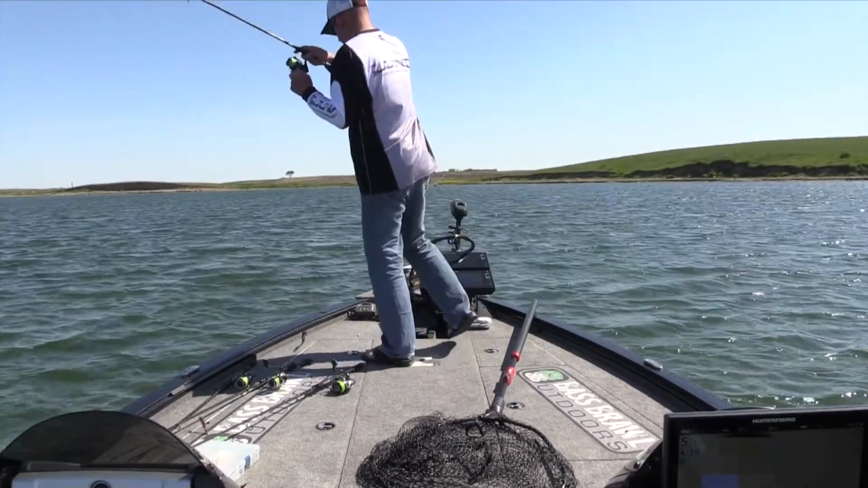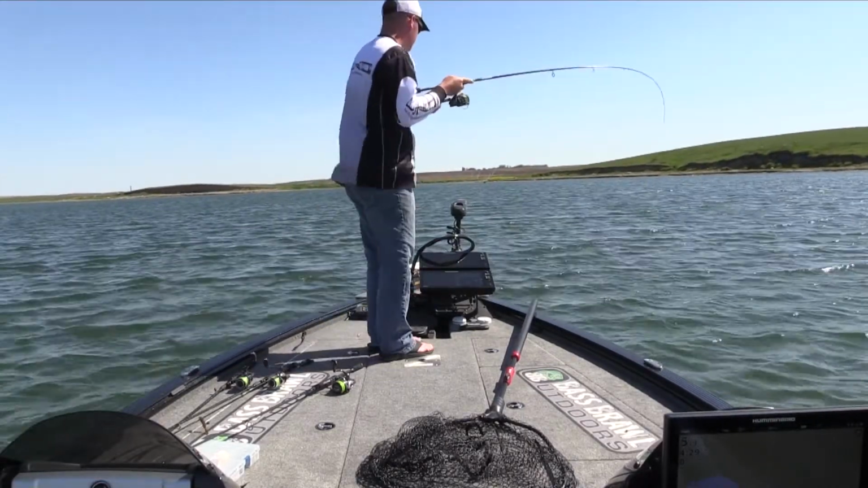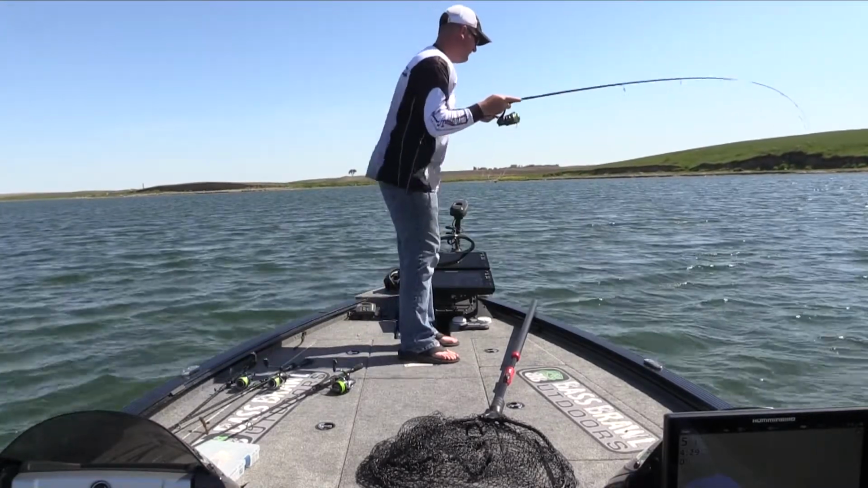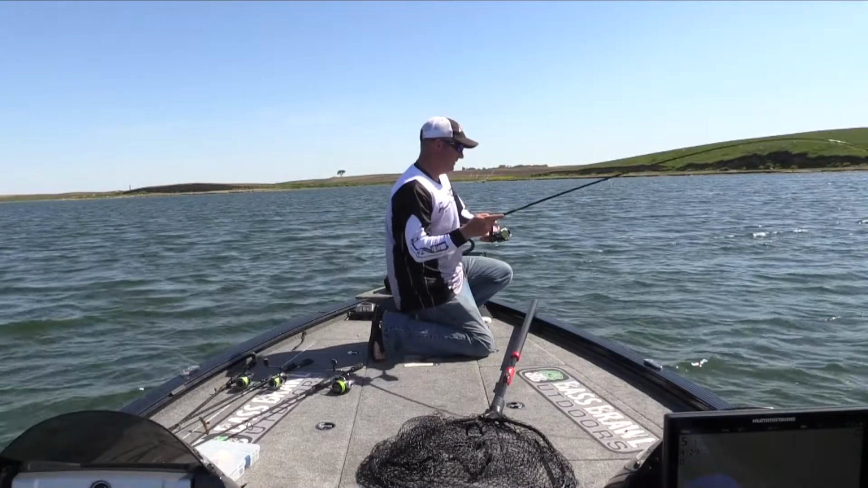There he came back. 100% 360 showing me that bed in front of the boat.